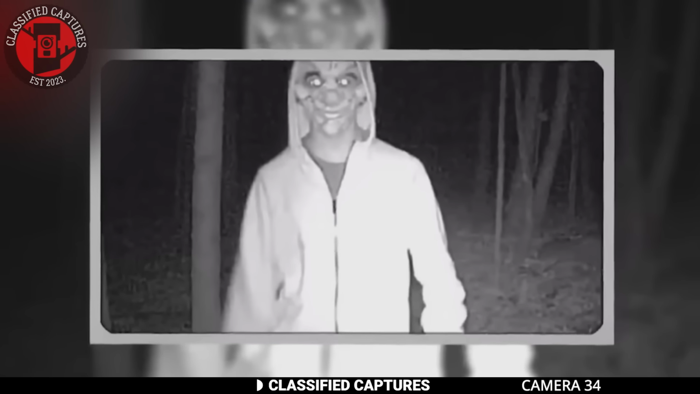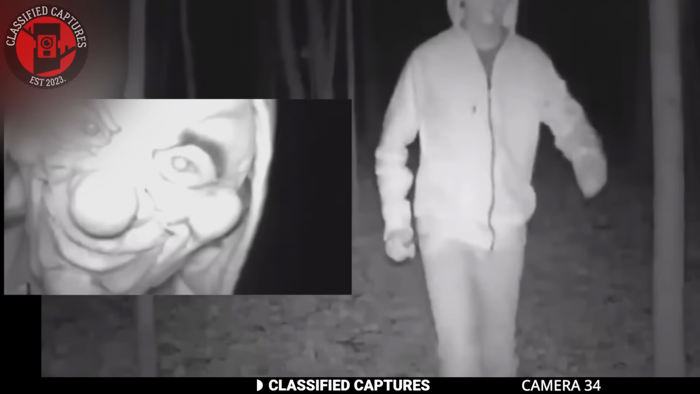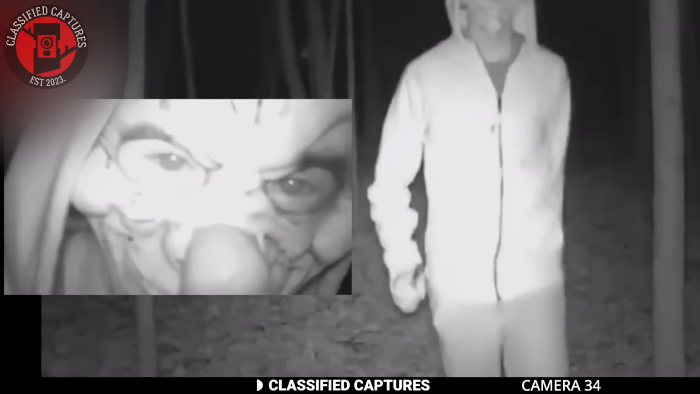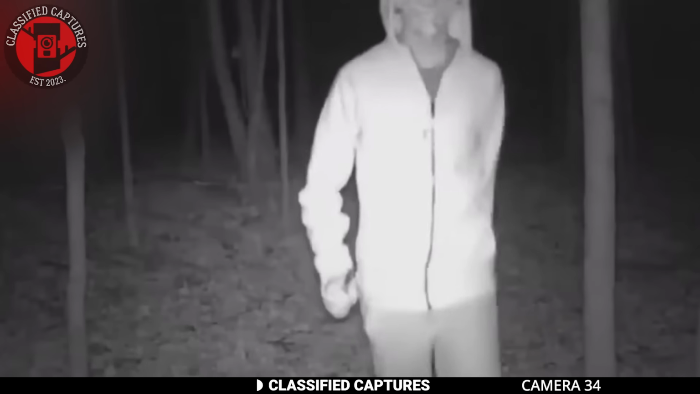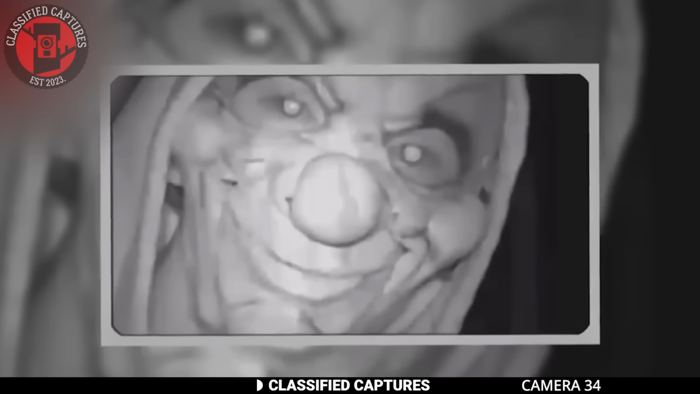Clowns, already a common fear for many, became even more terrifying when found lurking in dark, remote woods. The fact that he noticed the camera and deliberately approached suggests a level of awareness and perhaps even a desire to be seen. The isolated setting of the forest, combined with the late hour, makes this encounter particularly disturbing. It also raises several questions. Who is this person? What is he or she doing out there? And what are his or her intentions?